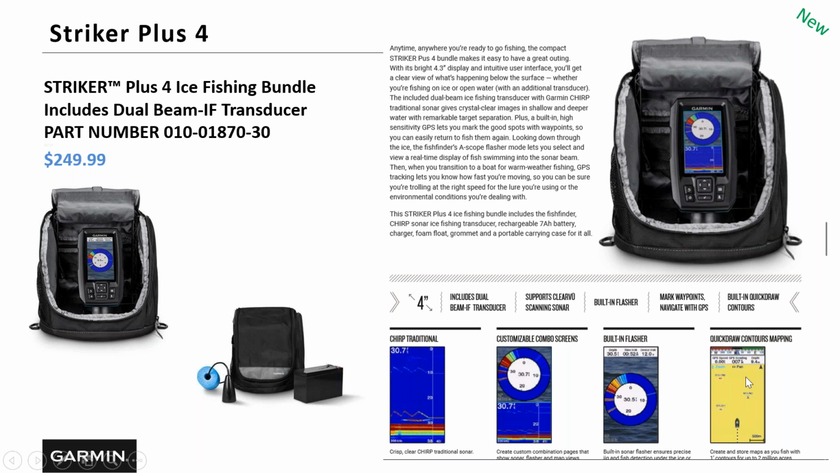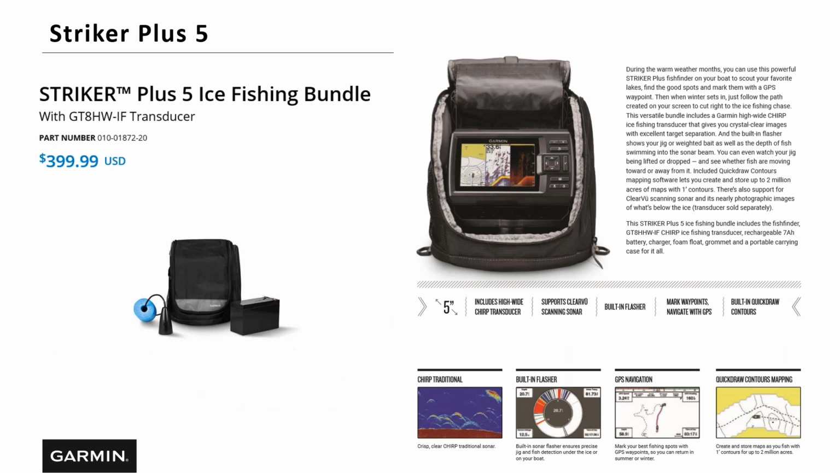But I just wanted you to remember when we talk about quick draw and all the cool capabilities of quick draw, you can do that in the Striker Plus 4, which we'll talk about, like I said, in a few minutes. Again, the Striker 5 Plus, that was a model we had last year, very popular unit. We kept it around. You do get a bump up in the transducers with this unit. It does have Danny's favorite, the GT8 high wide transducer, comes in this box. So you're going to pay a little more, but you get a little bigger screen, and you get that GT8 transducer. Same capabilities as the Striker 4. You get your 2D sonar, your flasher, GPS built in, and then the ability to do quick draw.